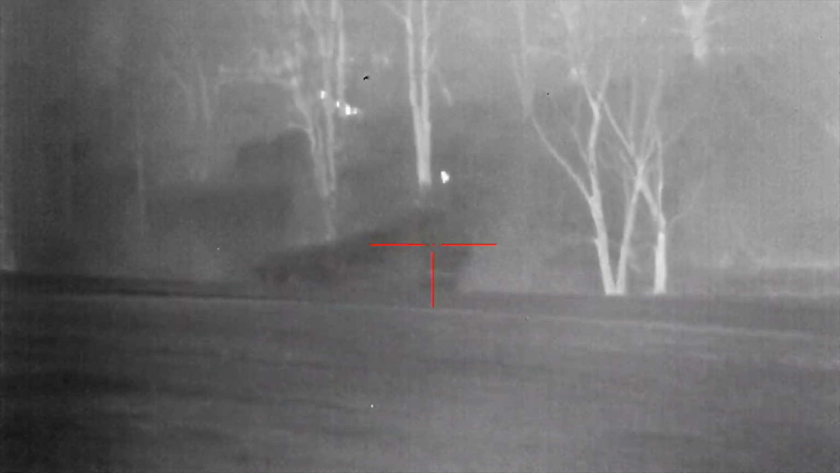I see him coming down. See him? In the gap. I see the other one to the left. He's on the tree line. I see him.